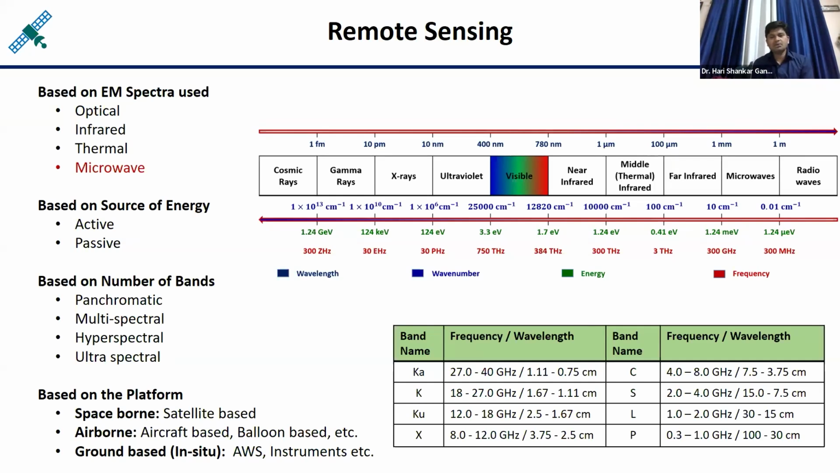Here you can see in the table: K band, Ku band, X band, C band, S band, L band, and P band, in increasing order of wavelength. K band has the lower wavelength, Ku is again increasing, X band increasing, so gradually it is increasing. P band has the longest wavelength, close to 1 meter, and L band is less than that. The ranges of wavelengths and frequencies are written in the subsequent columns.